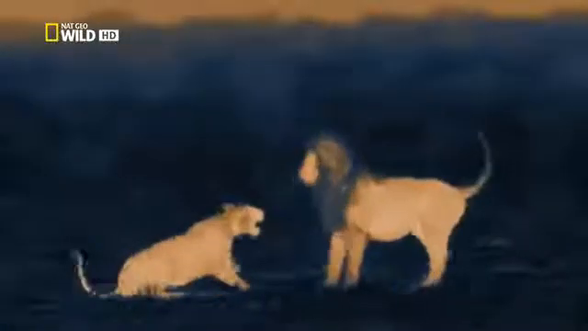Look into the unknown. Experience a hidden world. Night as you've never seen it before. Light-enhancing and heat-seeking cameras penetrate the pitch black to give us the best view we have ever had. Witness lions in action when they are most active. Watch as they use darkness to their advantage and change your view of lions forever. Explore with us the night of the lion.